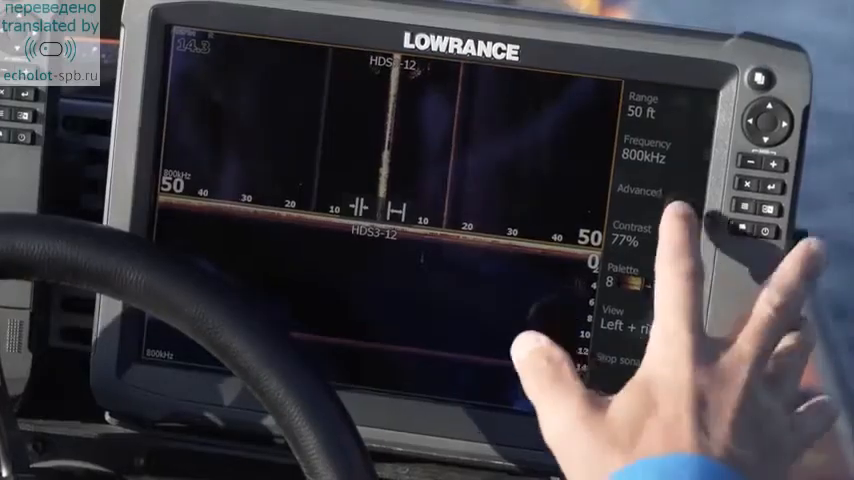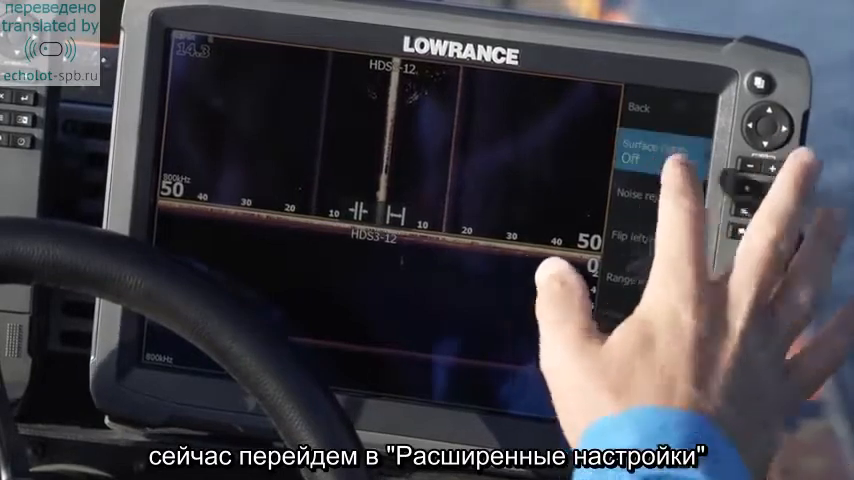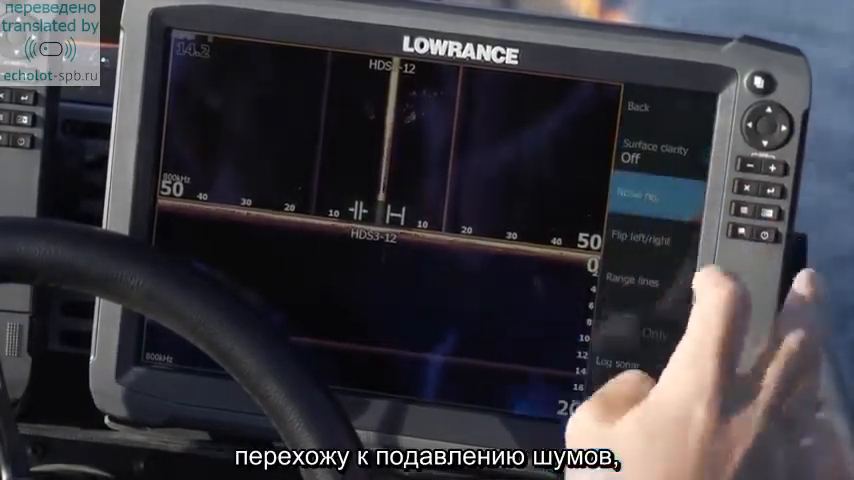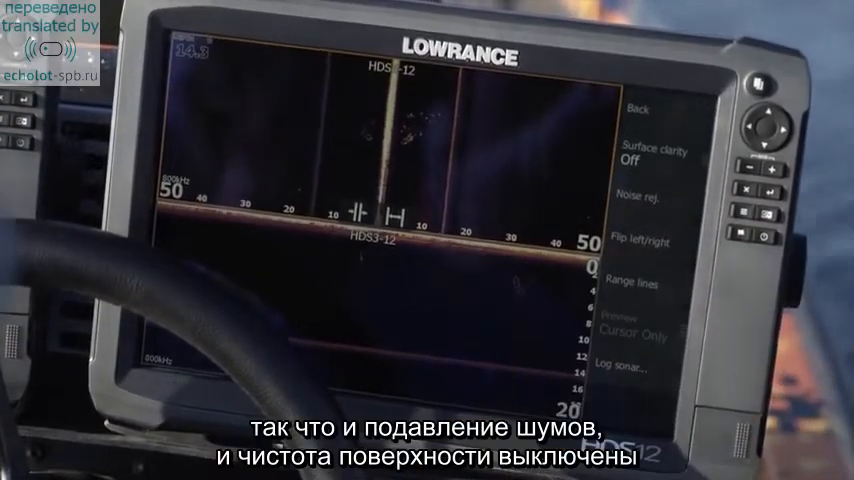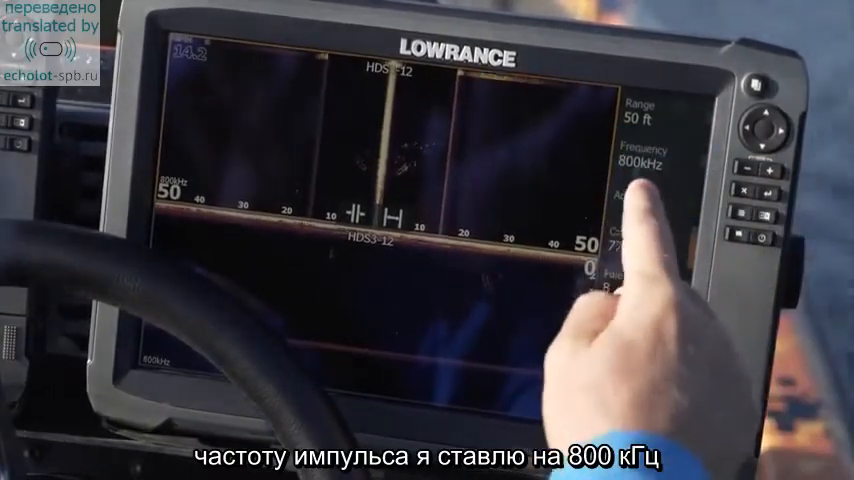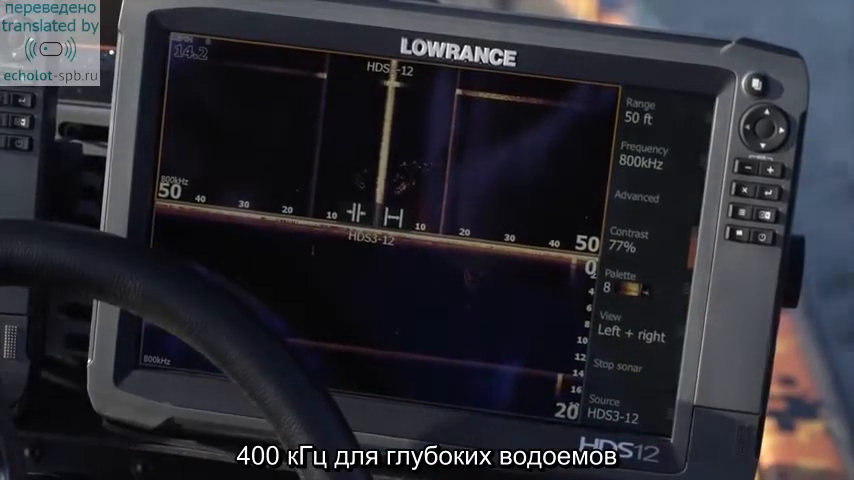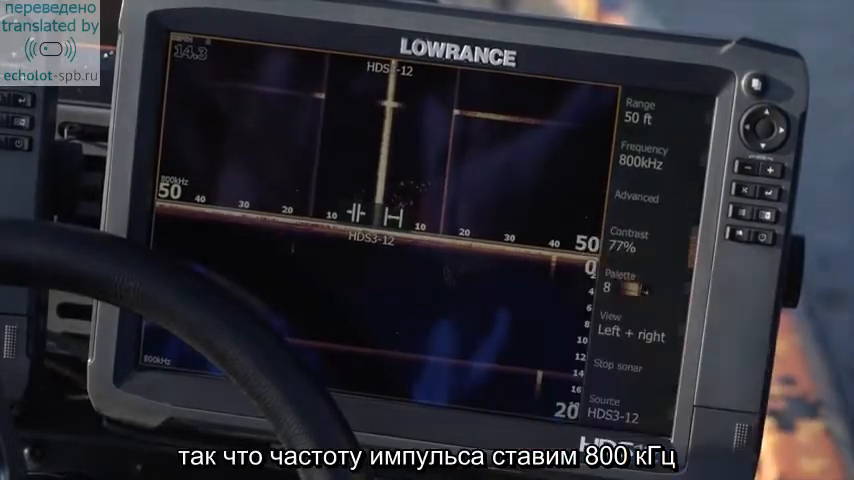The next thing I'm going to do is I'm going to go into the advanced screen, and I'm going to turn my surface clarity to off. I'm going to turn my noise rejection off, that box is not checked. I want my noise rejection off and my surface clarity off. Also, I want my frequency to be set at 800 kilohertz. 400 kilohertz is more for deep water ocean fishing or any depths over 100 feet. So keep your frequency on 800 kilohertz.